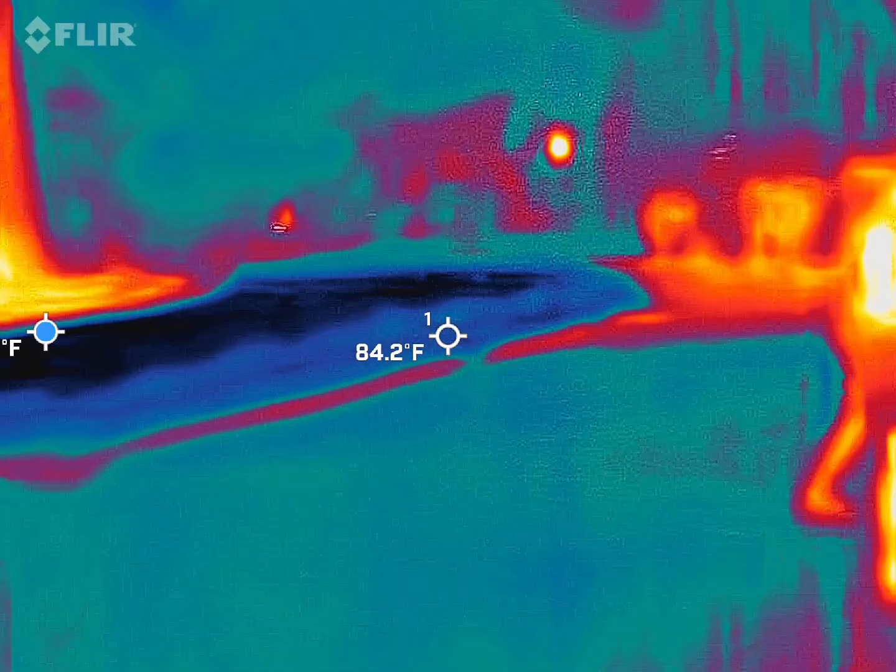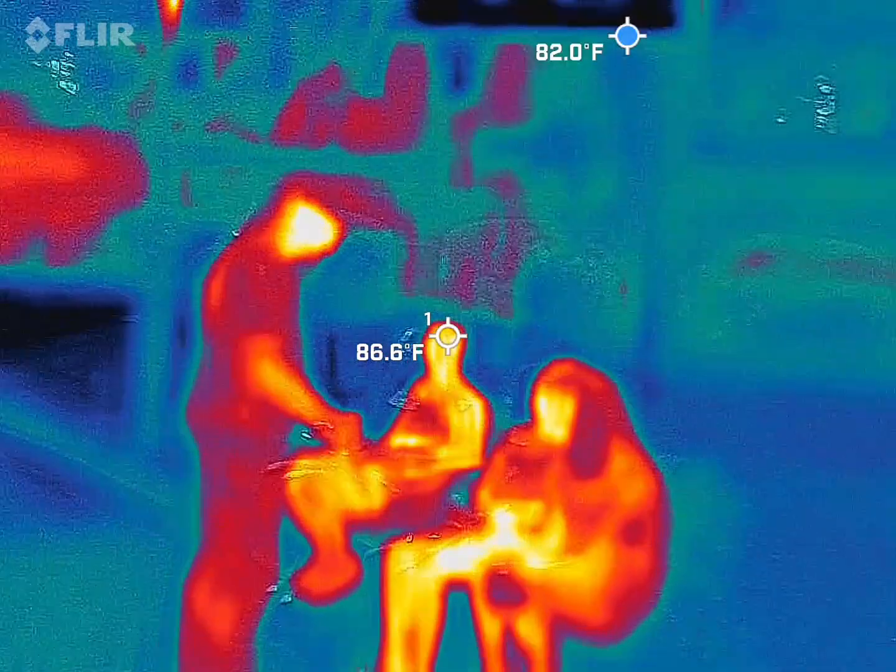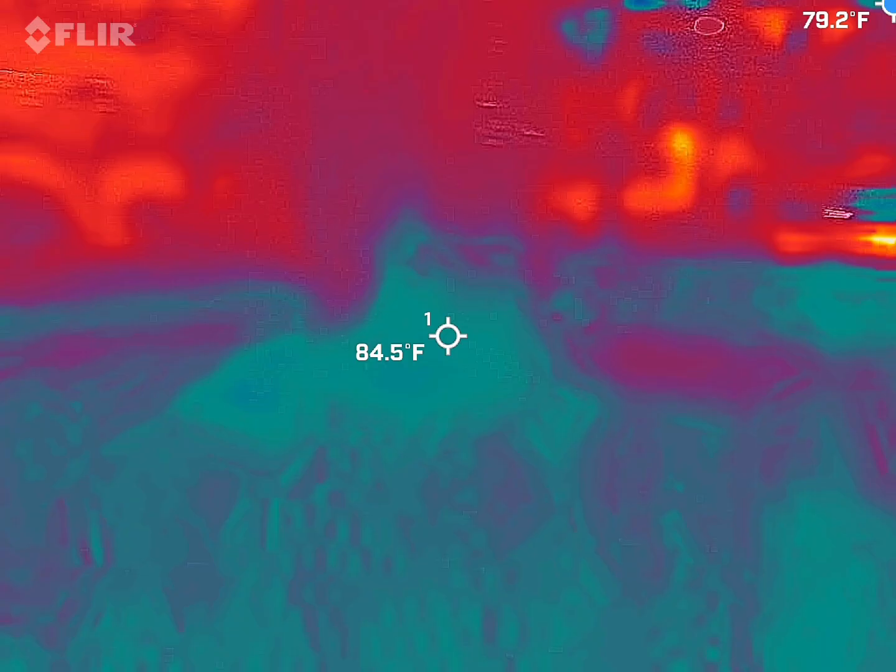Let me see your mask. I'll show you how this works. Right in the center, on the back, on the very thin side, there's a little tear. These are going to go over your ears. Your headphones will hold them in place. Here's how this is going to work.